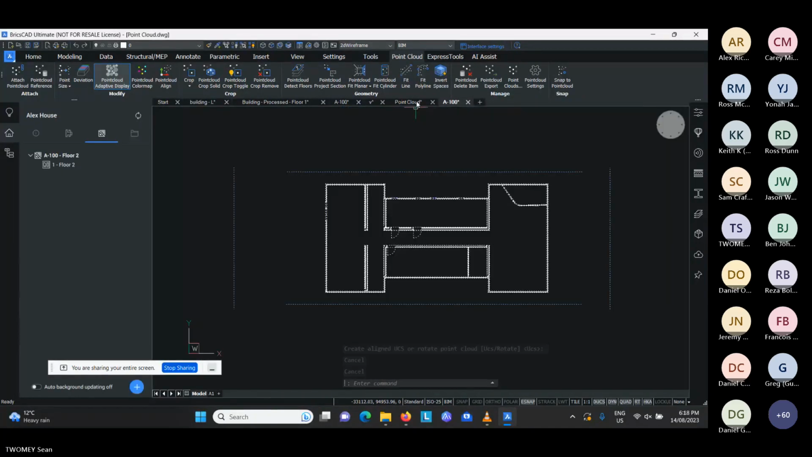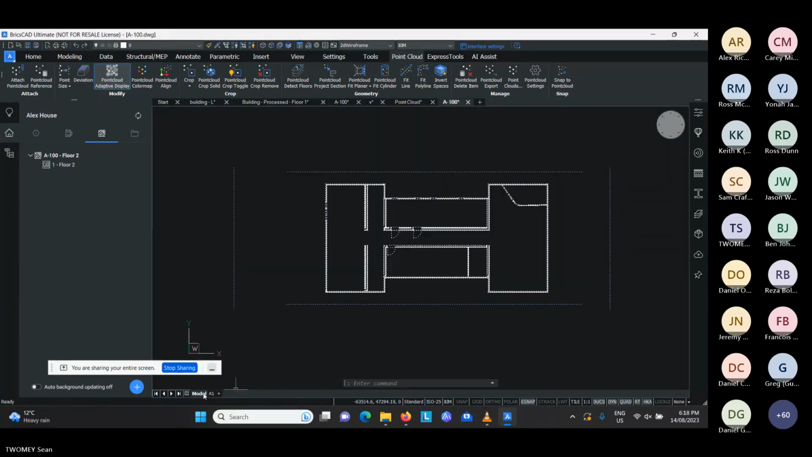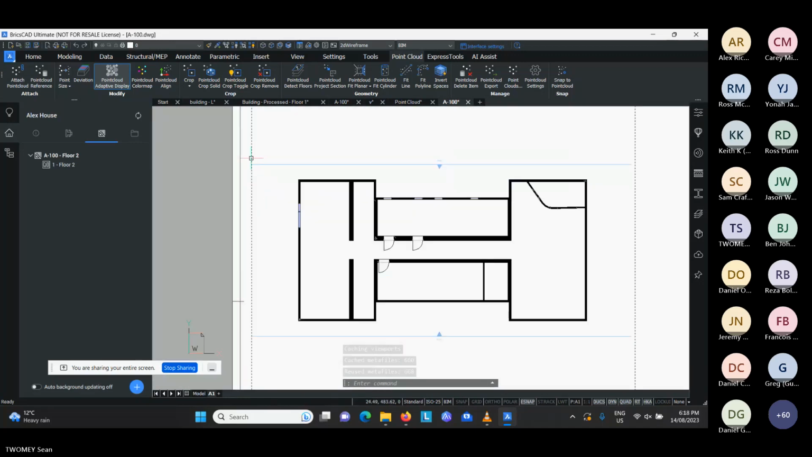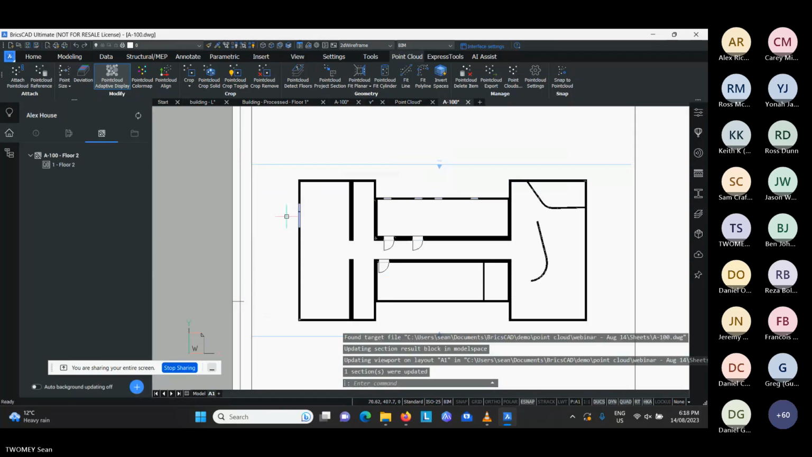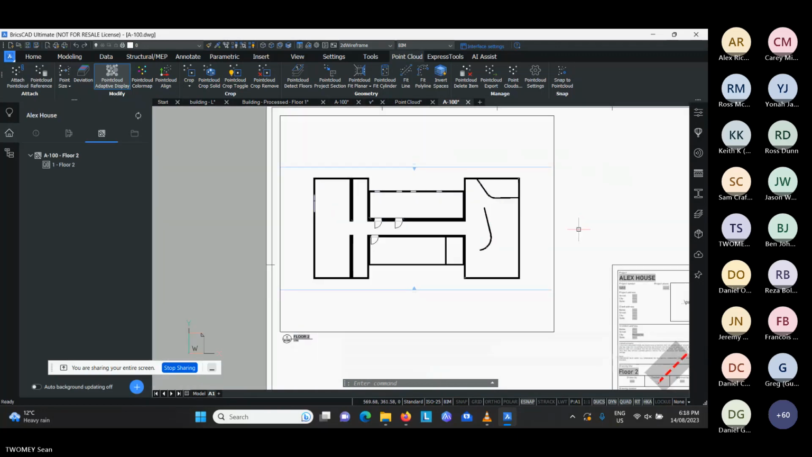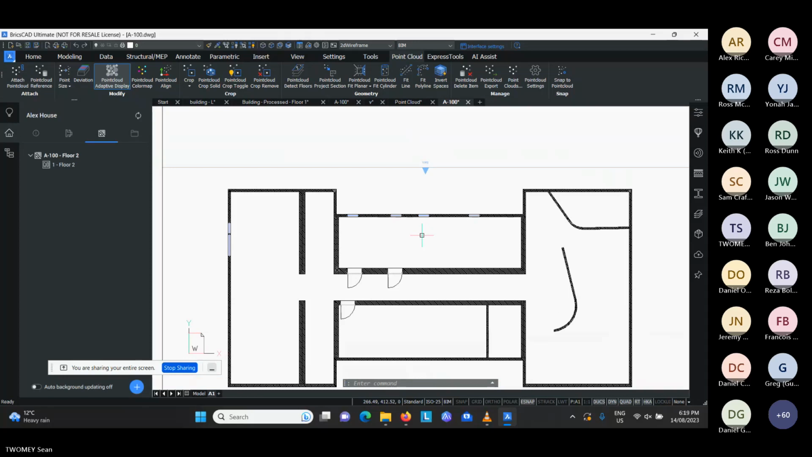So I've just drawn a new silly little wall here in the middle of this area. If I go back to my plan view here, that's currently not showing up. I can hover over the viewport and click on refresh, and that now comes in here. So it's very, very interactive, very, very quick in that sense. And what we would now want to do is go and create some dimensions and some documentation.